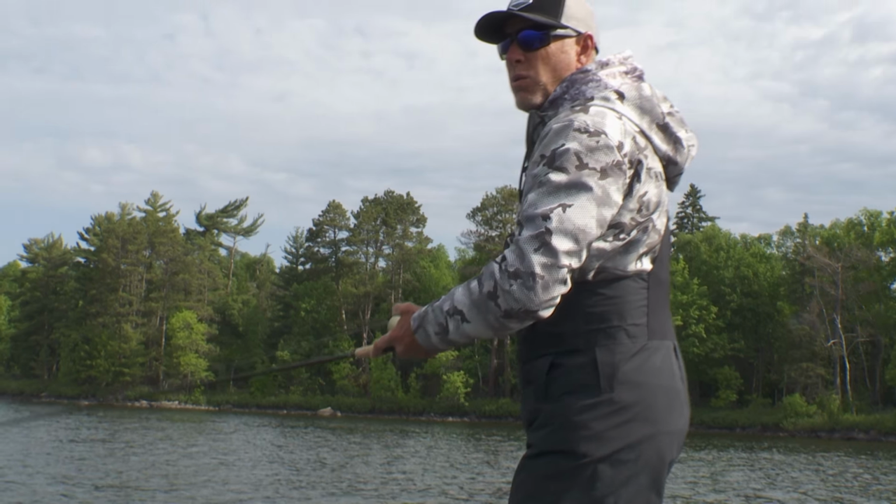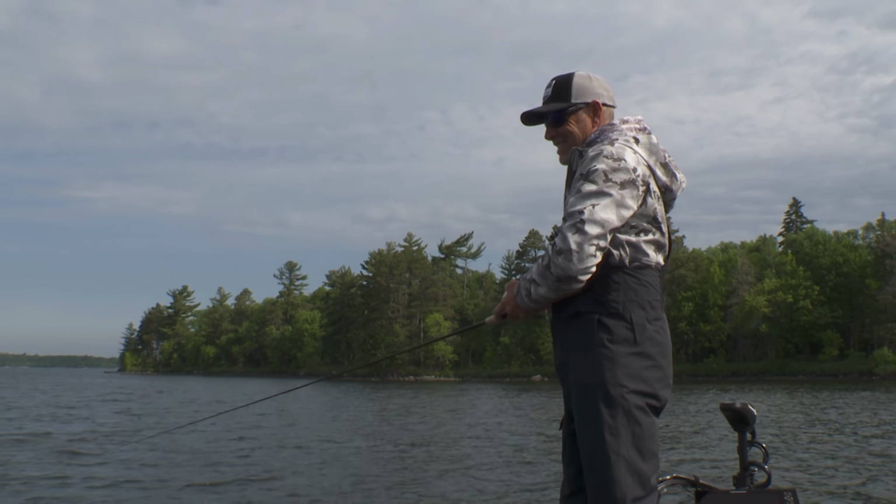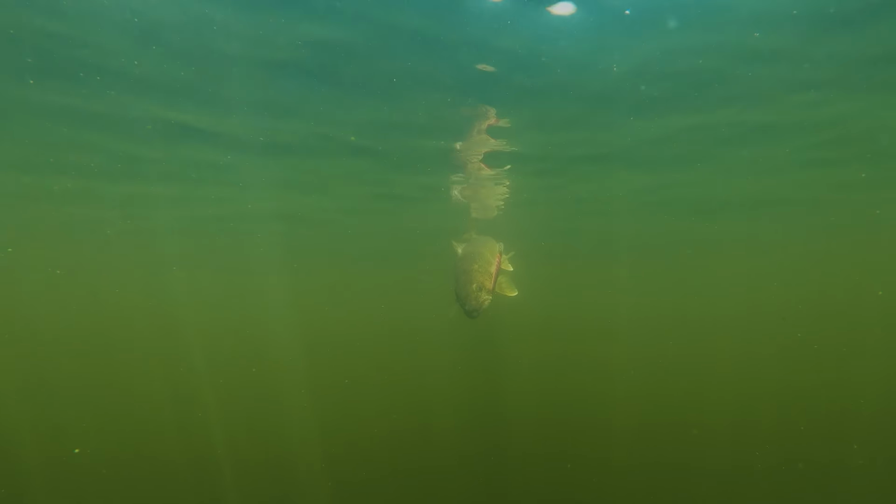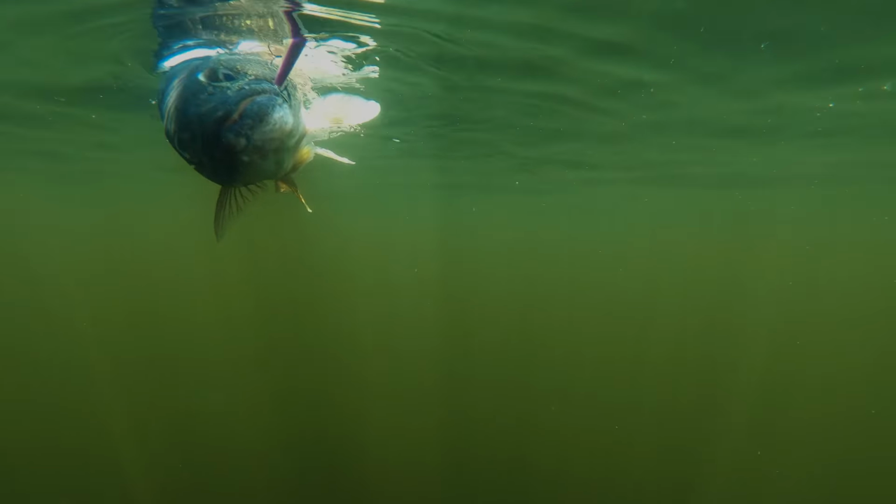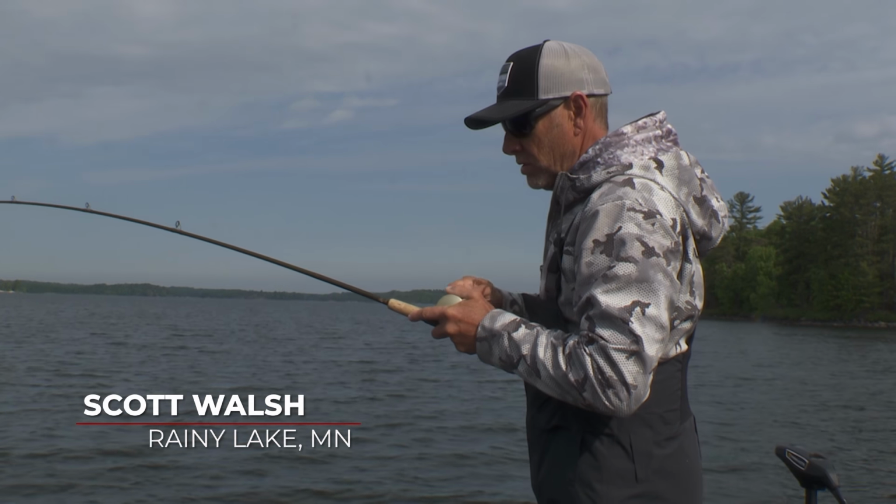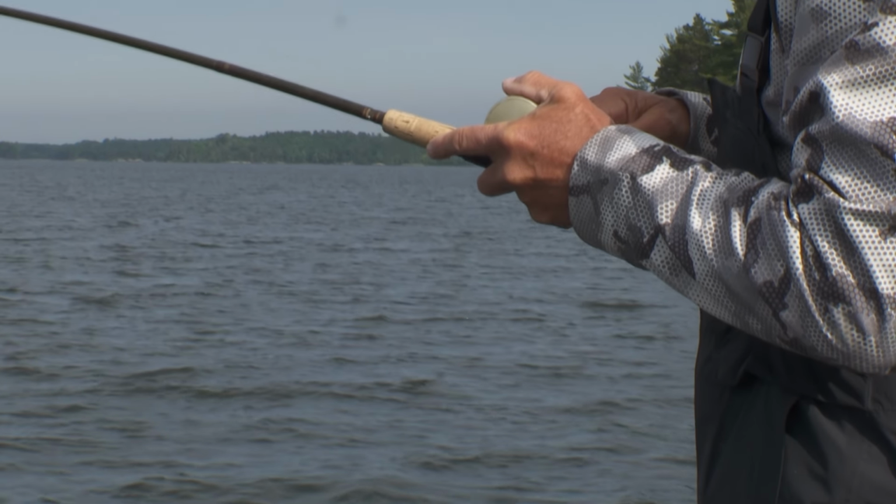That feels like a big one, man. That's a lot of weight. That's what you want. This is the trolling for a guy that doesn't like trolling. It's almost like just a real long cast. I mean, part of the reason it's so effective is you're covering water, but you still have that pause that makes a jerk bait trigger bites. Yeah, it's not even that big a walleye, it's just a real nice one, but man, he hit it hard.